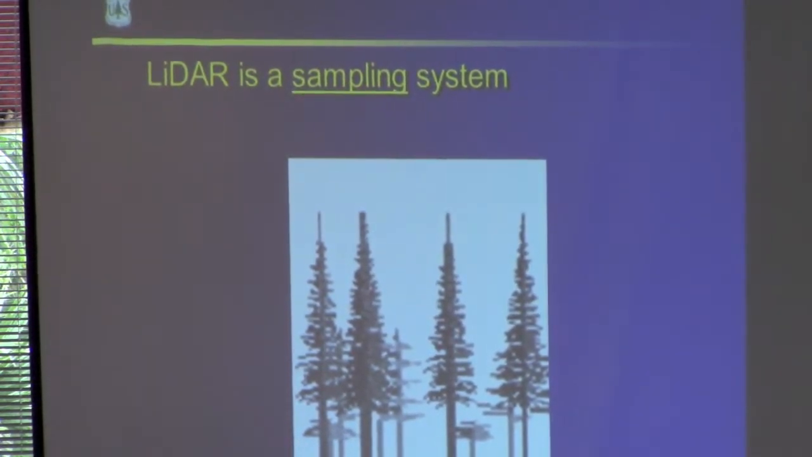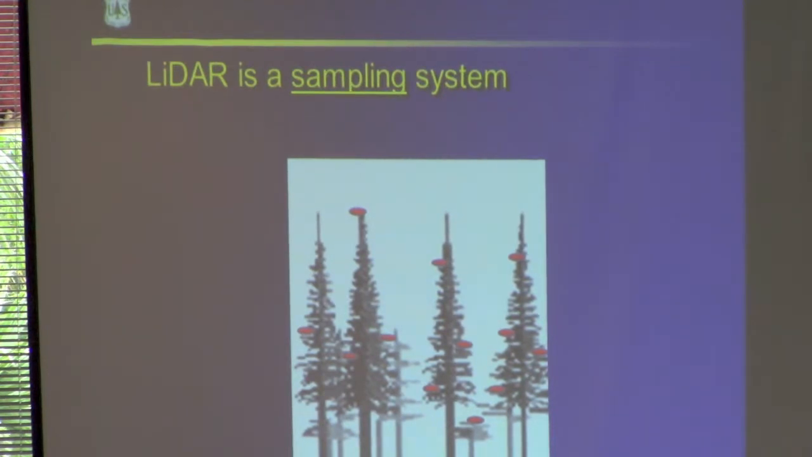But really, it's a sampling system. So this is my only animation. It's pretty exciting. You have these dinner plate size pulses coming down from the aircraft, and they sample the canopy. Coniferous forests are nice because you can see the peaks of the trees, and it helps to get across the idea that not every peak is sampled by the LiDAR. In this case, only this tree was.